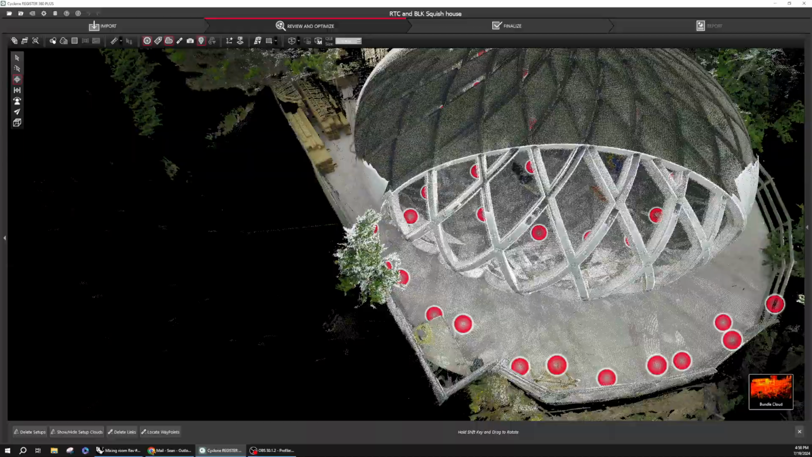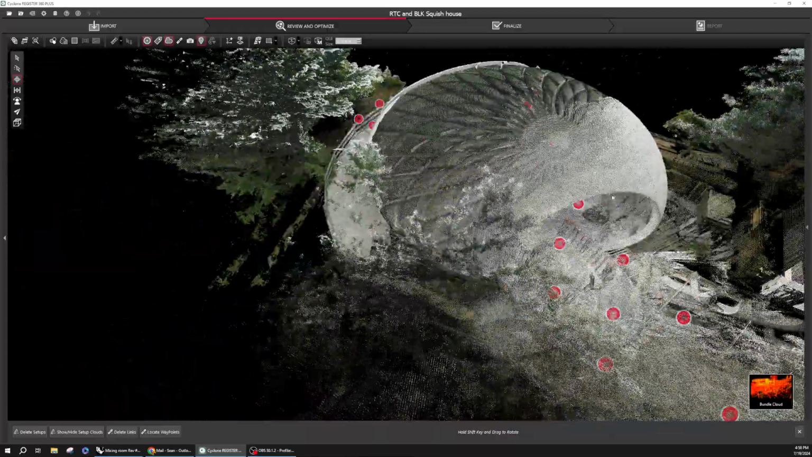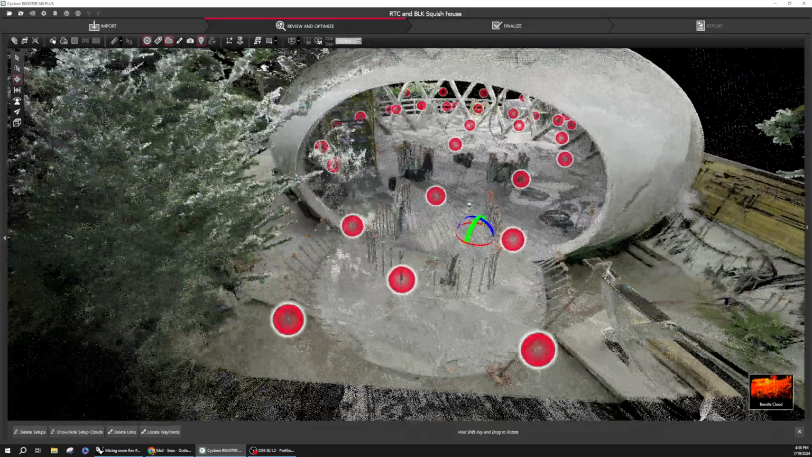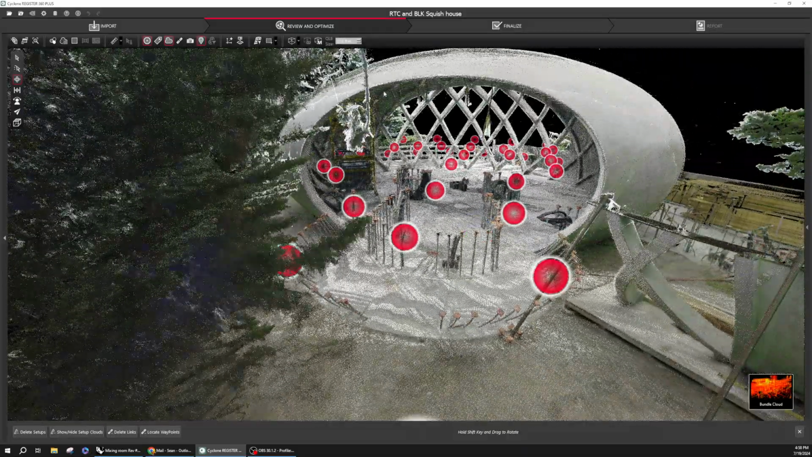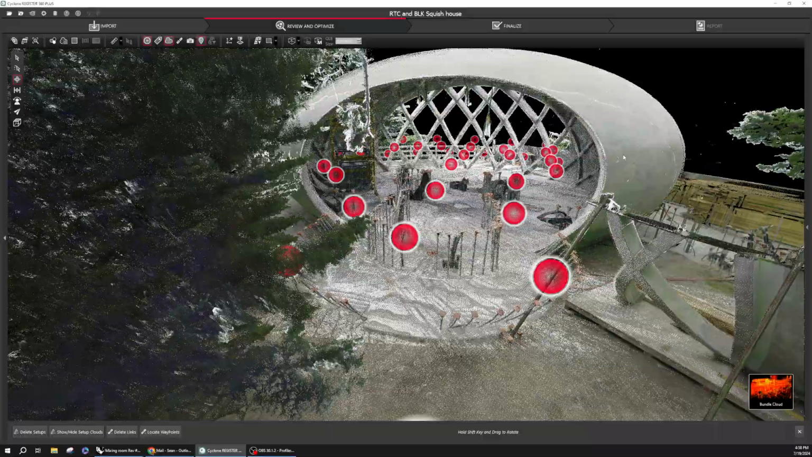We're going to focus on this window area here, and then we're going to focus on this opening here and a little bit of the work on the interior. Those are the areas that we're going to generate the data for in the mesh.